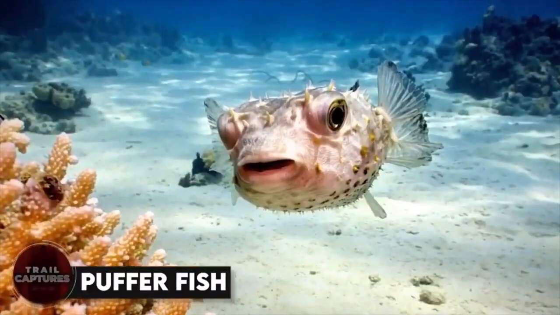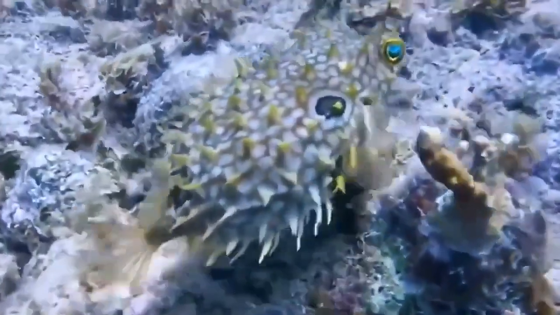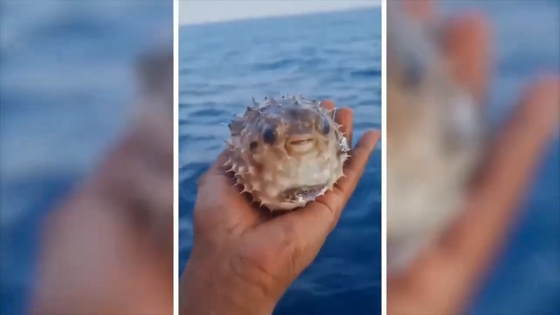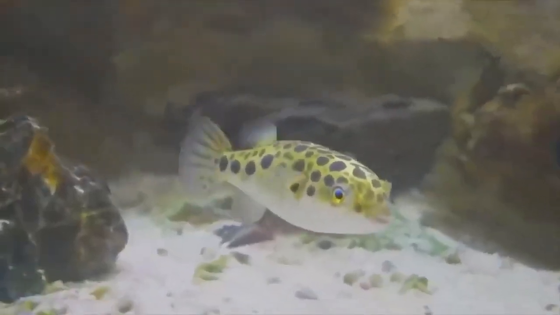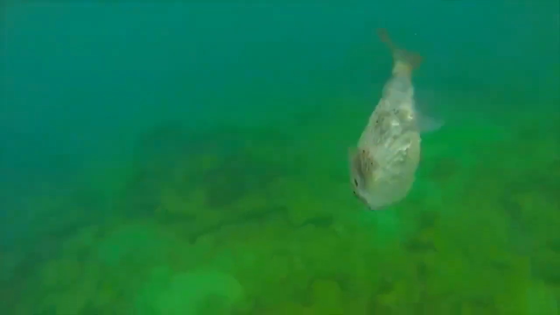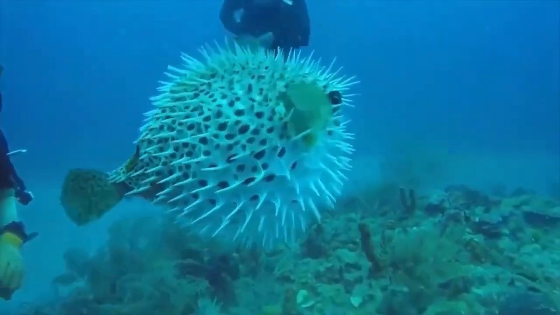Pufferfish. Oh, the pufferfish. This little guy might look cute and harmless, but don't let its innocent appearance fool you. This fish is the Chuck Norris of the sea. It's a total spark plug. In some countries, it's even considered a delicacy. But let me tell you, it's not for the faint of heart.